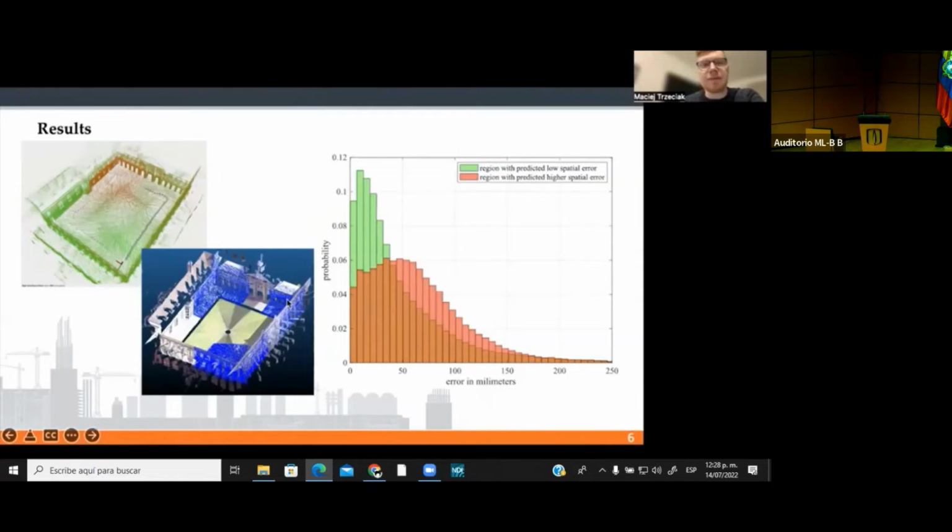And as you can see, this region, which is predicted as having low spatial error, indeed has a lower spatial error. The mode is around 10 millimeters. Whereas this region, which has been predicted with a higher spatial error, its mode is about 50 millimeters. So in such a way, I validated whether the predictions of my system are actually correct.